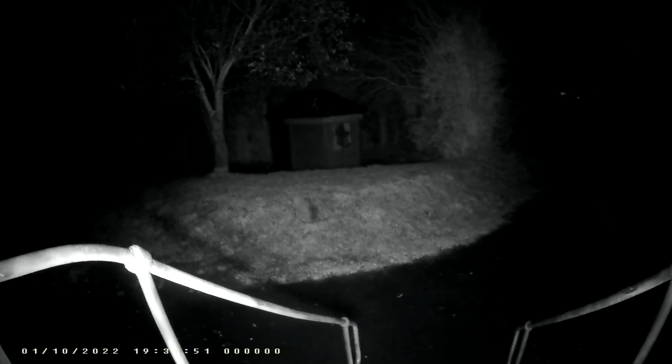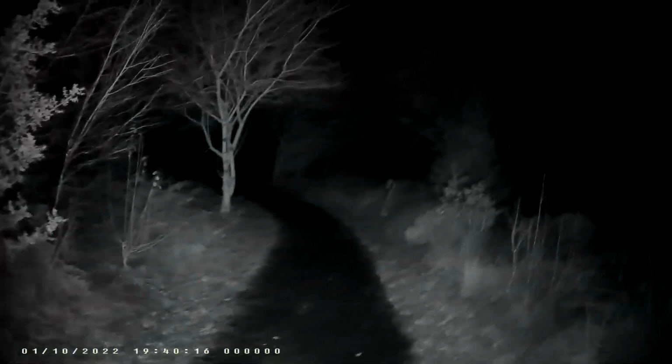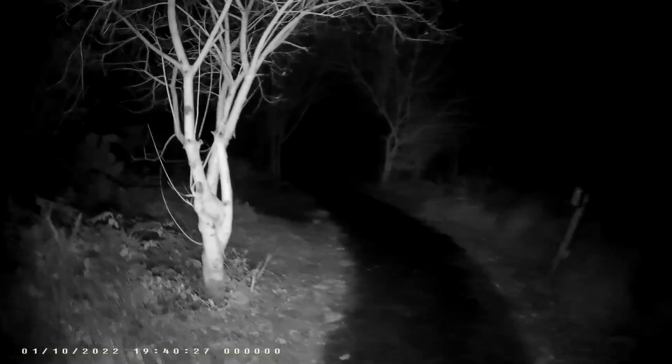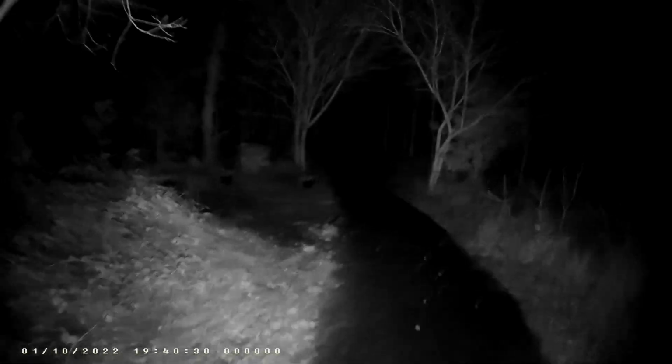Private property in that people can come in, but because it's kind of connected with the church and stuff, I don't feel compelled to do an investigation or anything like that. Saying that, I do night vision explores, and often things can be caught on night vision at very unexpected times.